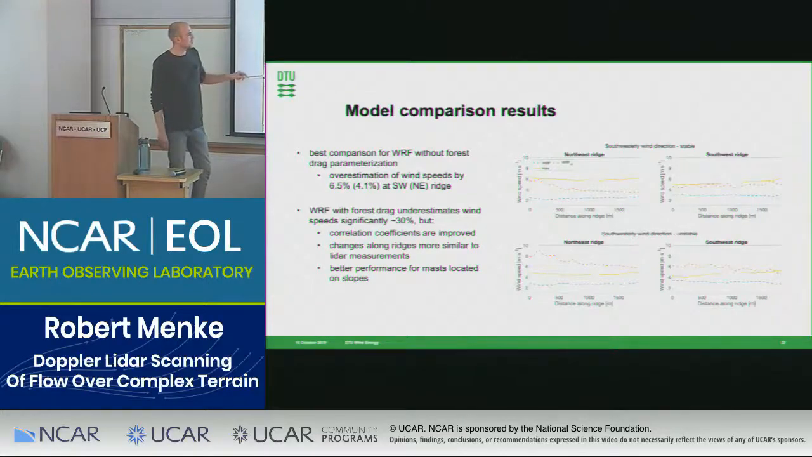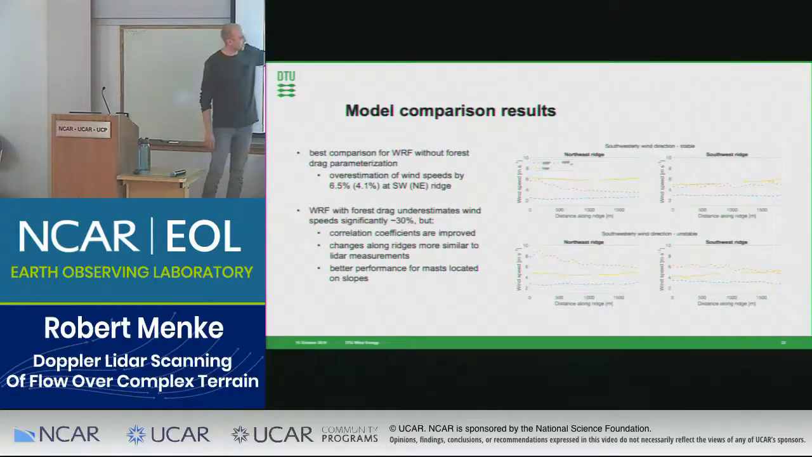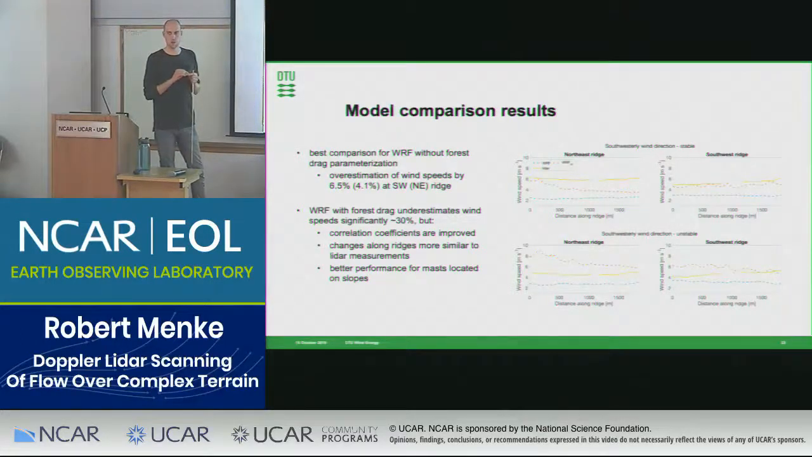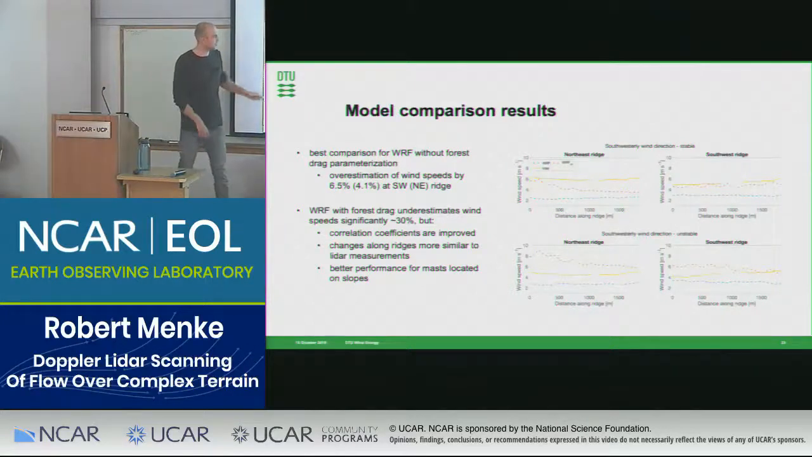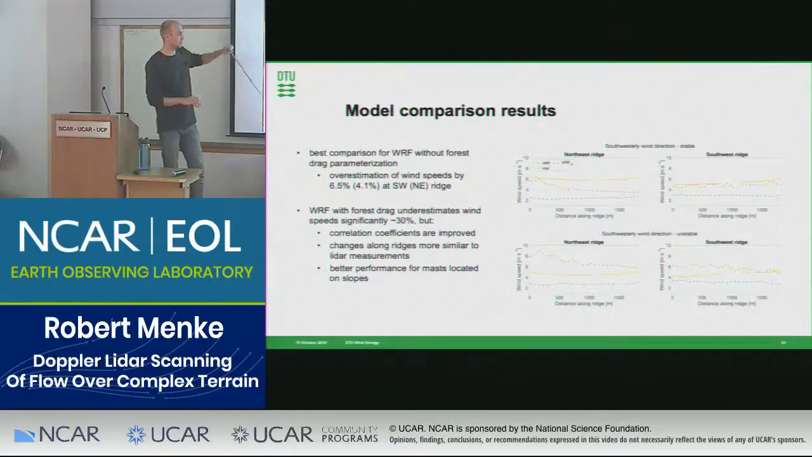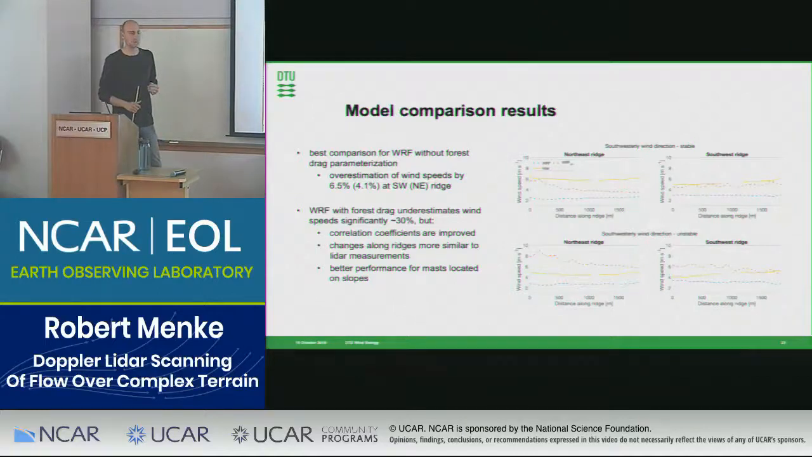But what we can see is that the changes predicted along the ridge look more similar to the measurements for the simulation with forest drag compared to the red line, where he ran it without forest drag. So there's a lot of fluctuations along the ridges and also steep changes which we don't see in the data. And then the comparison looks much better if we ignore the huge bias for the simulation with forest drag, the blue line. And the bias could be a source of that.